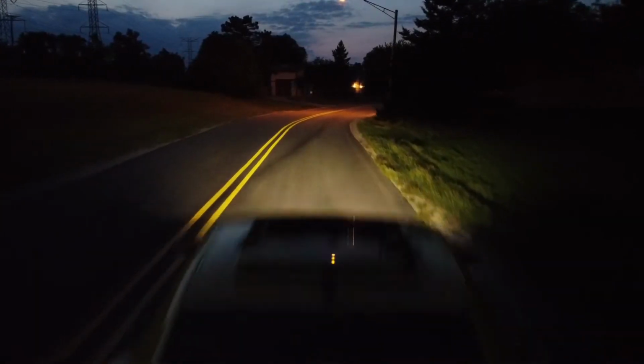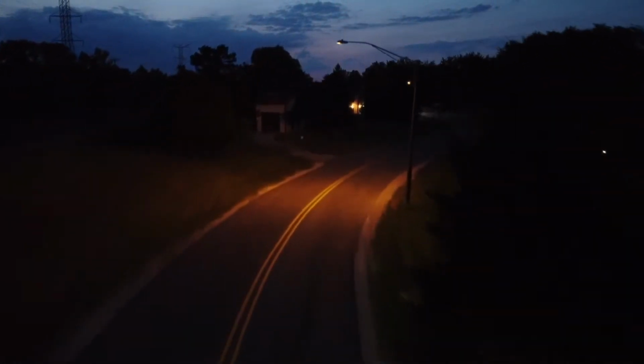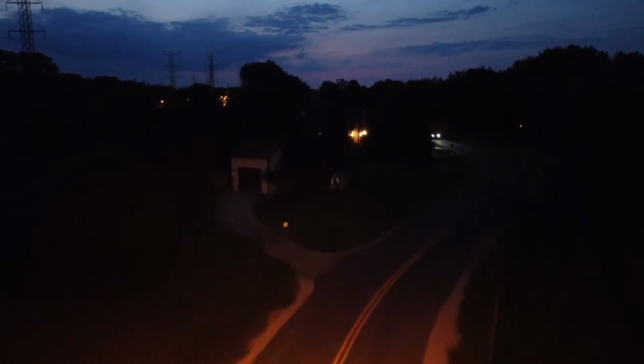I'm just going to be showing you guys what it's like driving at nighttime with 5% tint. That is some people's biggest concern as far as the 5% tint. What is it like? Is it dangerous? Can you see out of your mirror? So I'm going to be showing you guys what that looks like in this video, so let's get right into it.